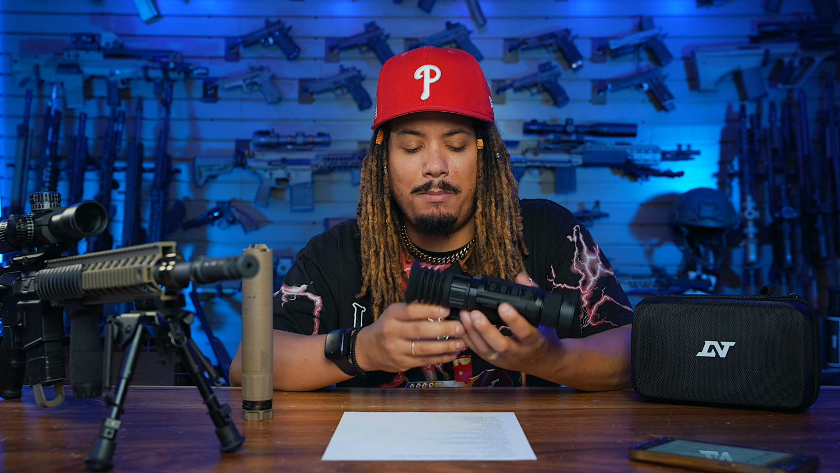The material utilized on here is CNC machined aircraft aluminum. The mount type is the PMS mount type, which is a Picatinny 0 MOA short. That's what they call it. It's weather resistant and rugged for all environments.